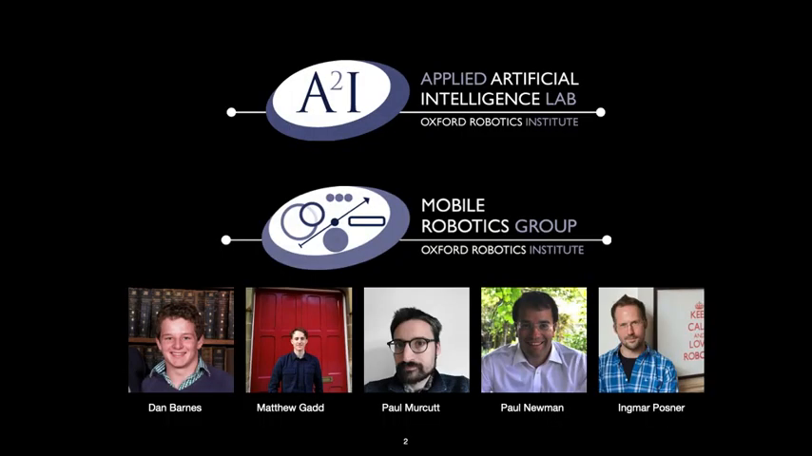This work was a collaboration between two groups at the ORI, the Applied Artificial Intelligence Group, or A2I, as well as the Mobile Robotics Group, or MRG. The release was spearheaded by Dr. Dan Barnes and was also in collaboration with systems engineer Paul Merkett, as well as professors Paul Newman and Ingmar Posner.